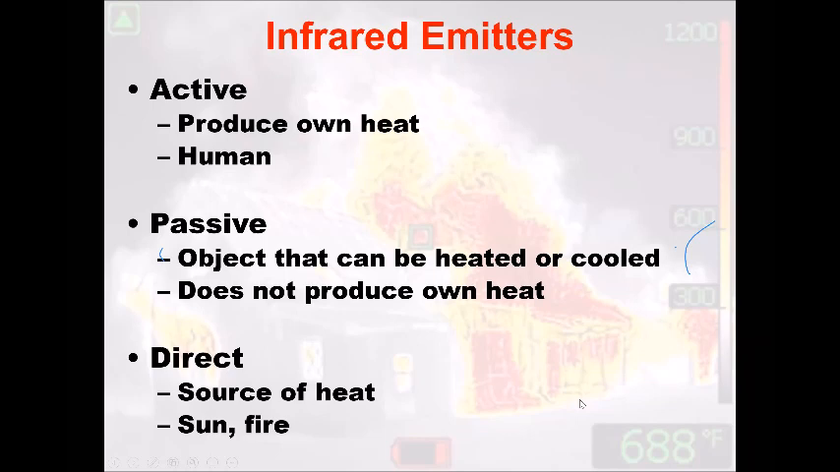For the camera to pick up infrared energy, we have to have what we call emitters. So we have 3 of those. We have an active emitter, which is like the human body, some of that terrible paramedic stuff, homeostasis, 98.6 degrees Fahrenheit is what our body strives to produce. So we're constantly giving some type of heat signature. A passive emitter would be something that absorbs heat, doesn't produce its own. So like the chair I'm sitting in, the burn room that you're in is absorbing that heat, and then it starts to emit that energy that it absorbed off. And then a direct heat source would be a body of fire, the sun, things like that.